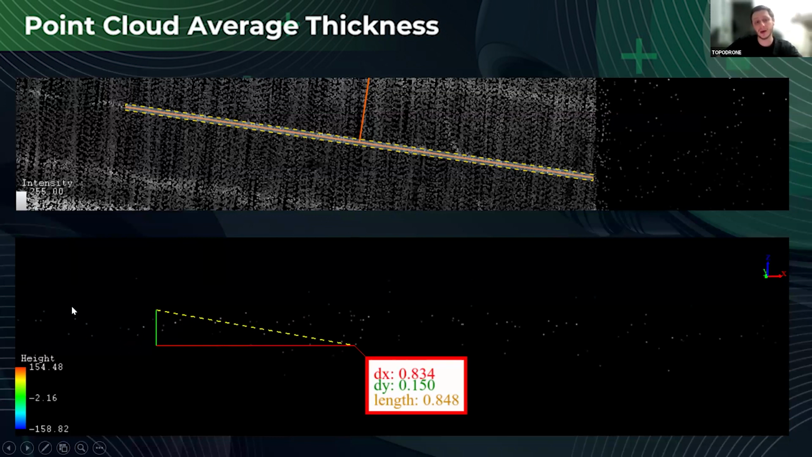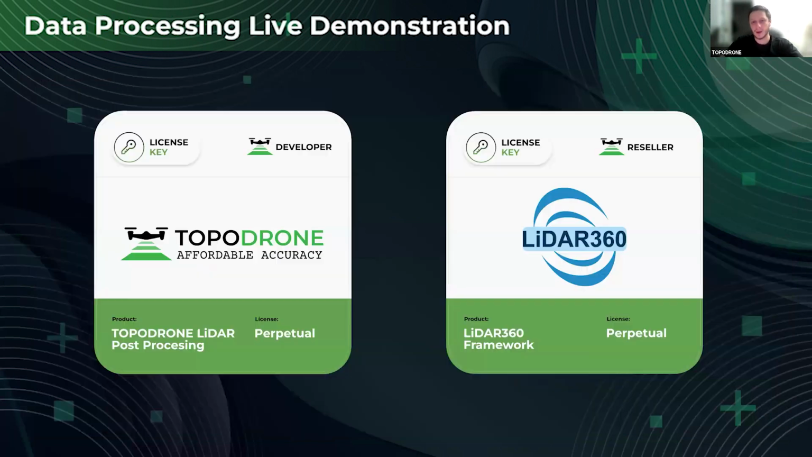But here we have a small angle of the surface, and by dx we have almost 1 meter. So the thickness of this point cloud, taking into account that it was achieved using the VTOL at high speed and high altitude, in my opinion looks good. Maybe not great, but very good.